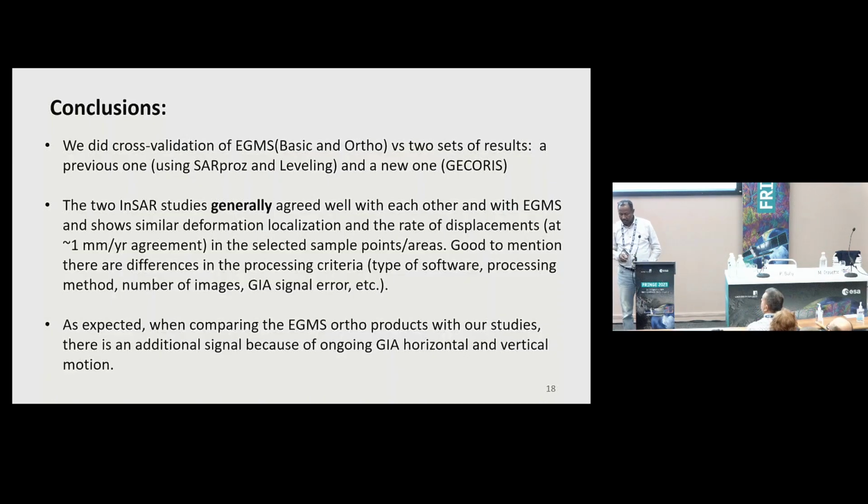In conclusion, we did cross validation of EGMS, the basic and ortho product, with 2 sets of results. The previous one using SAR-PROS and leveling data, a very long record of leveling data, and the new one using the GCORIS toolbox.